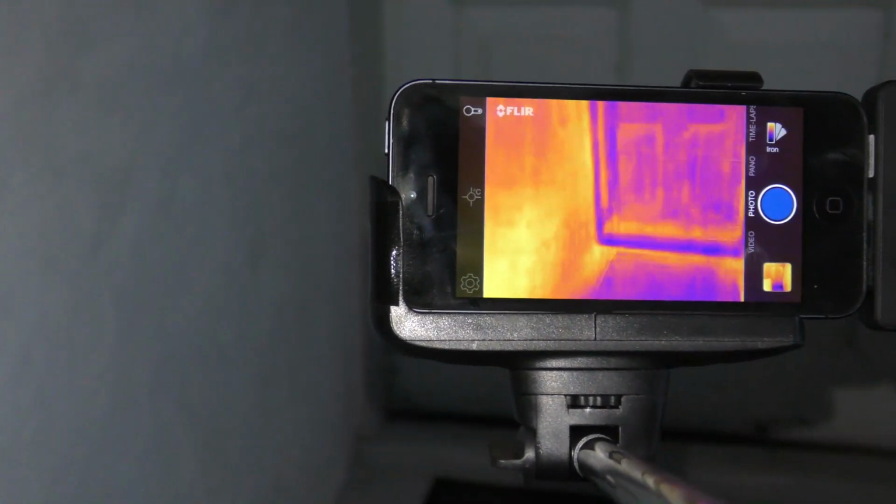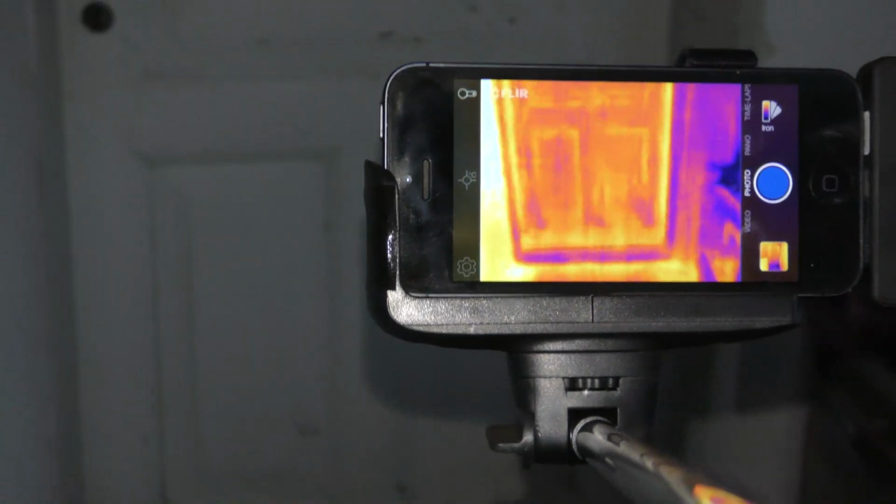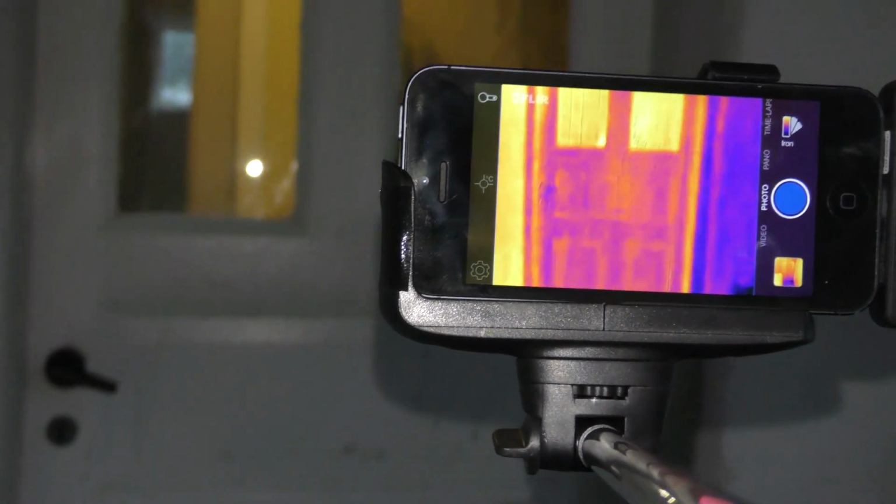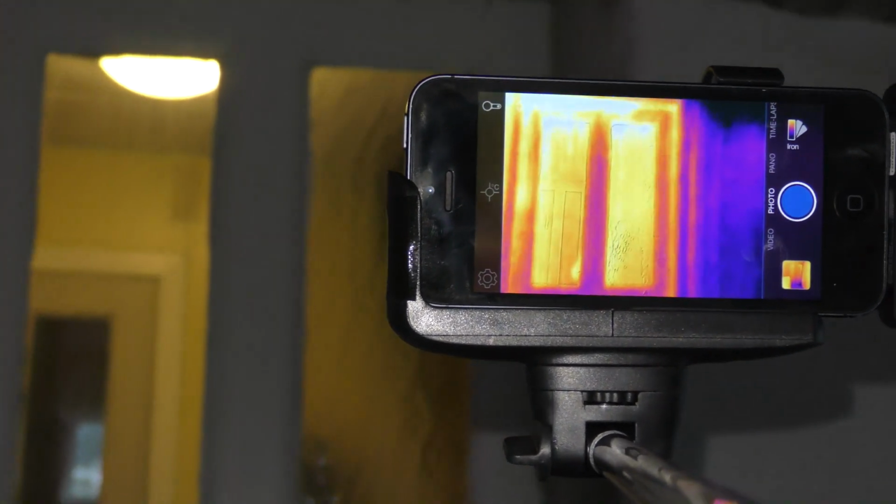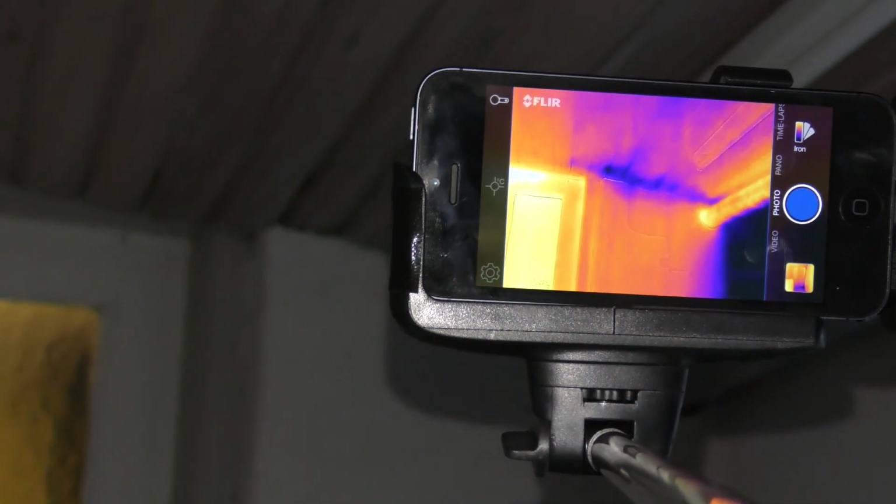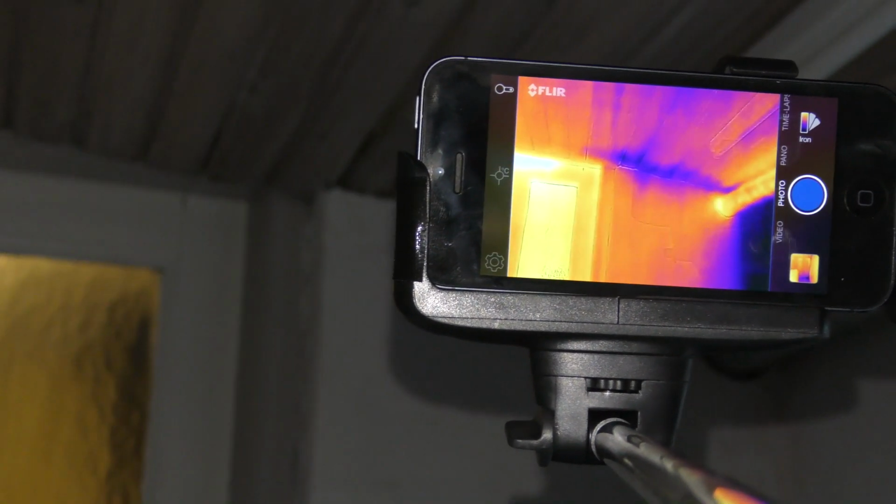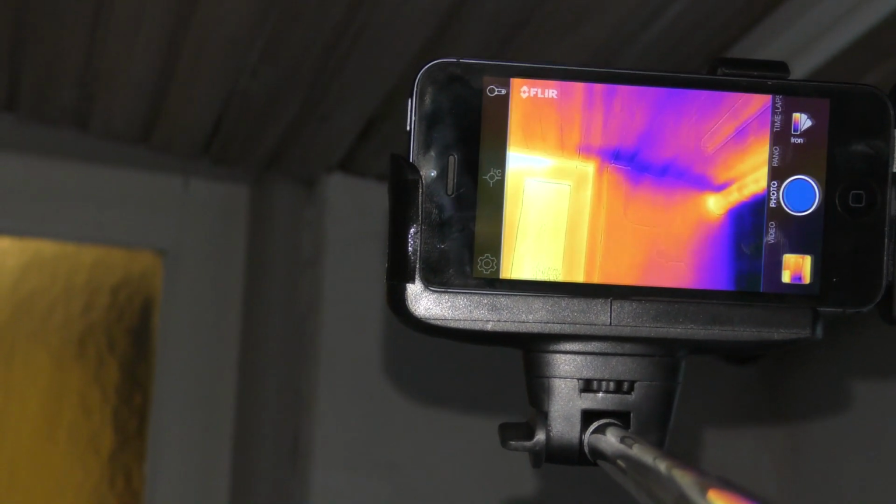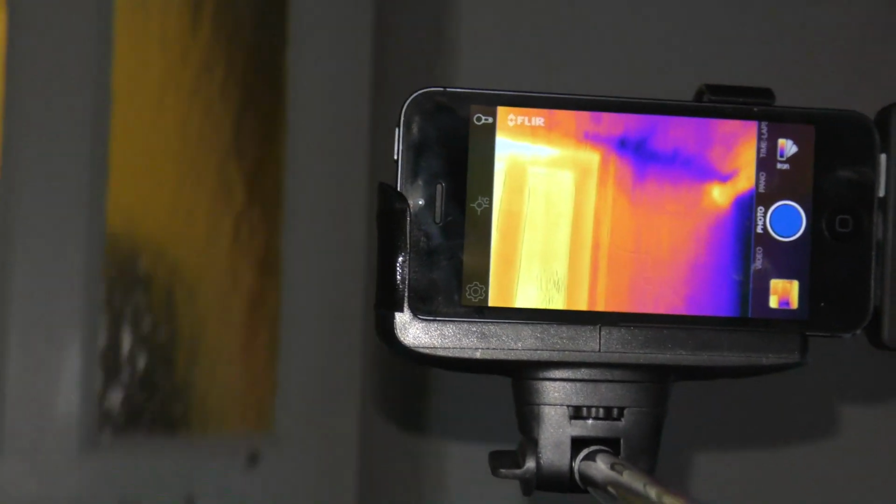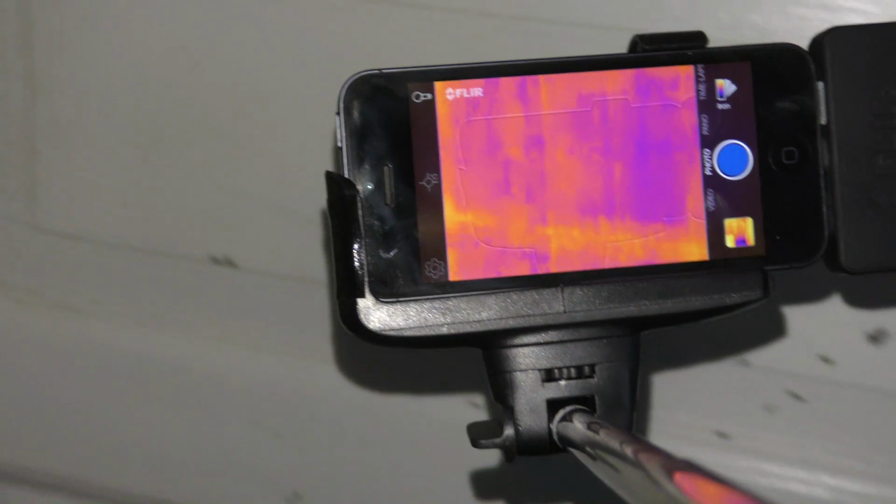And you can see a door like this where I think there is heat behind the door, but the frame over here, up here, is a bad place, huh? It's all black in the corner there. That means, is that good or is that bad? I think it might actually be good. It's very cold right there. Oh, colder.